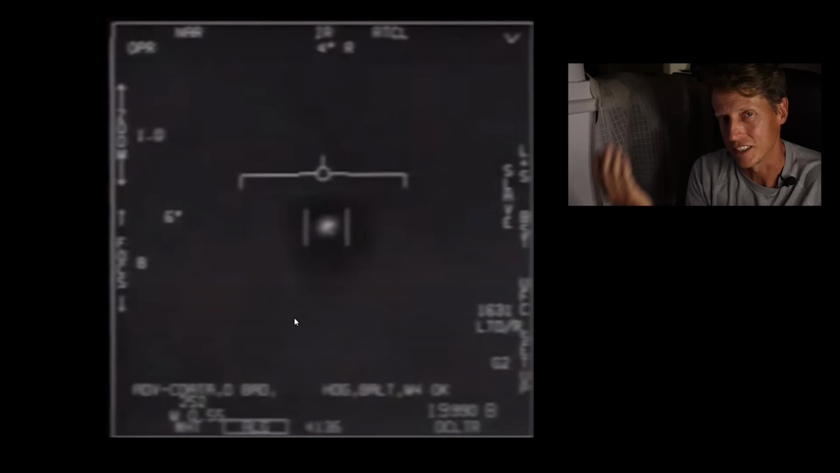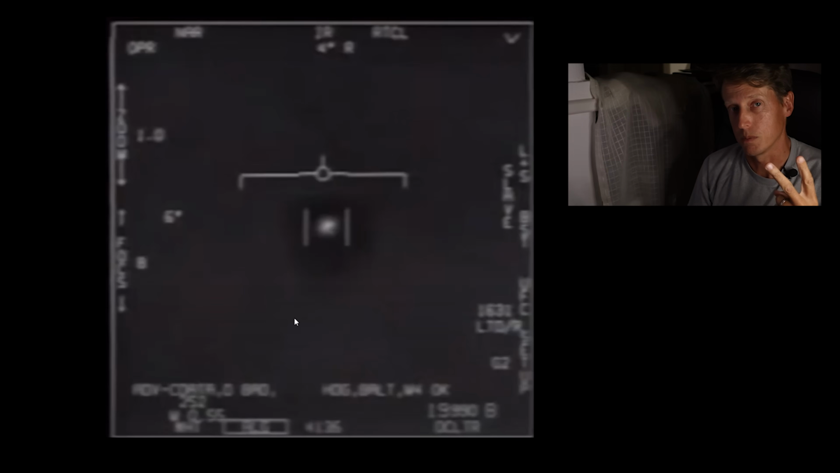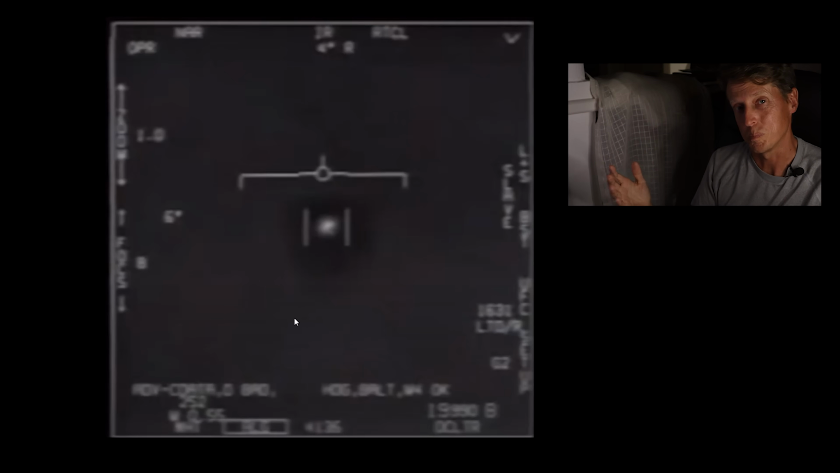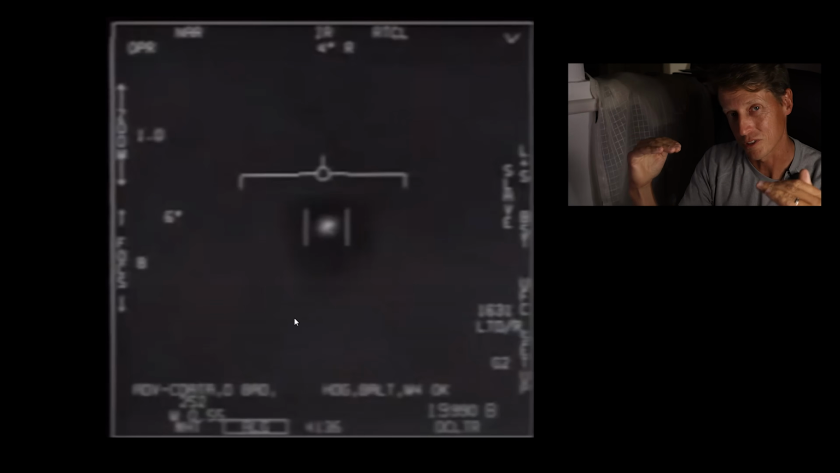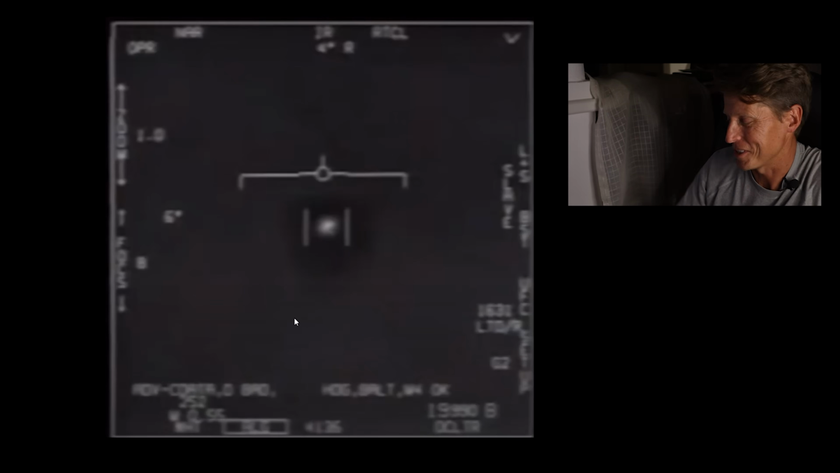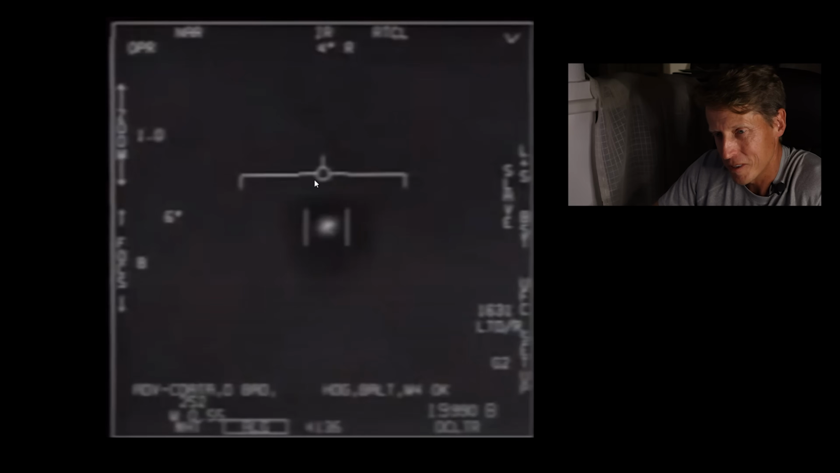It'll be effectively invisible. And that happens twice a day during thermal crossover, because the sun heats up the buildings differently from the ground, and then when they change temperature, you get what's called a thermal crossover, so it makes it difficult for the targeting pod. I digress. So here we go.